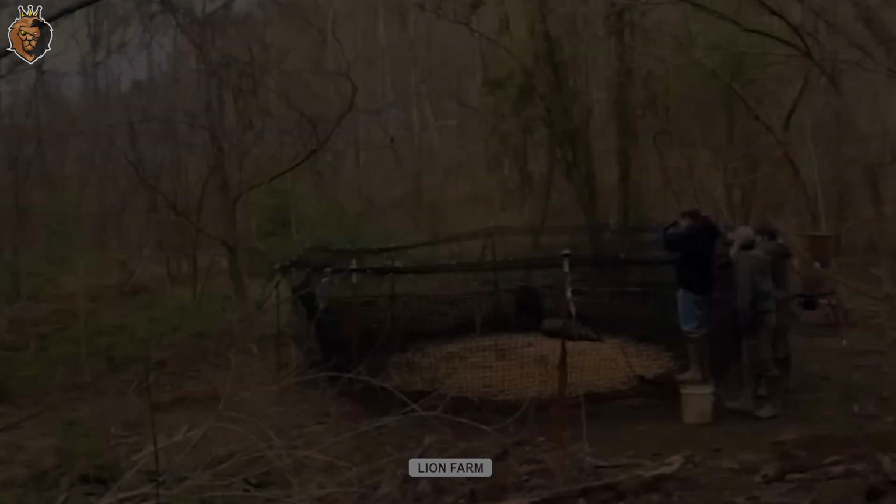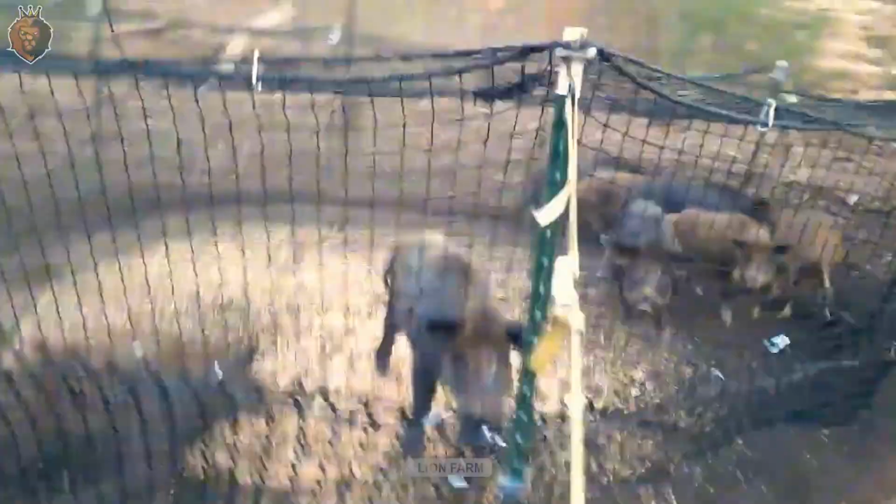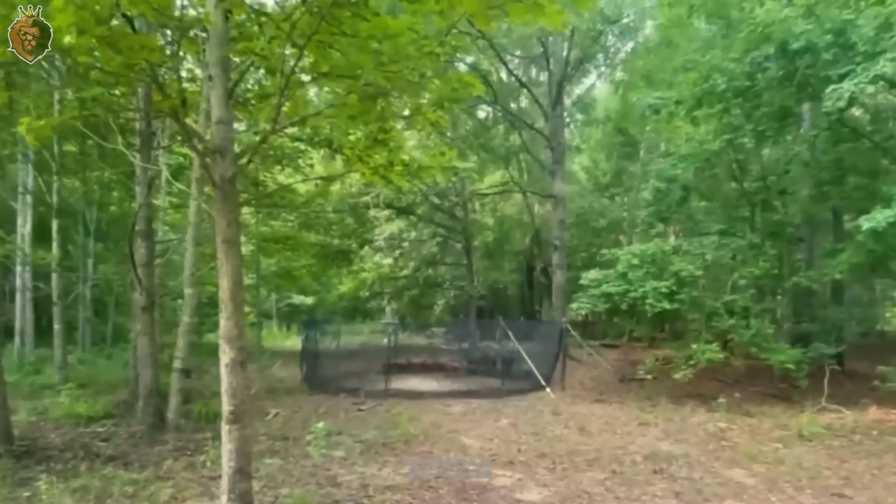According to hunting and wildlife conservation regulations, hunters are prohibited from killing piglets and mother boars during the breeding season to protect the population and maintain ecological balance. Violations can result in fines of up to $5,000, depending on the severity of the offense and local laws.